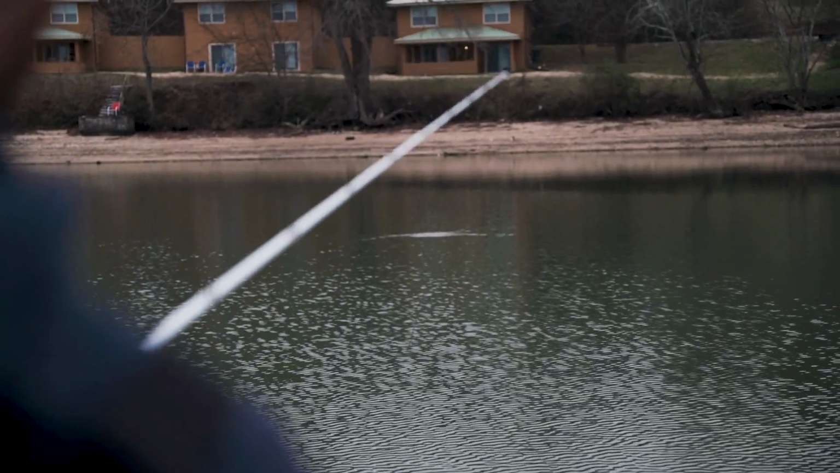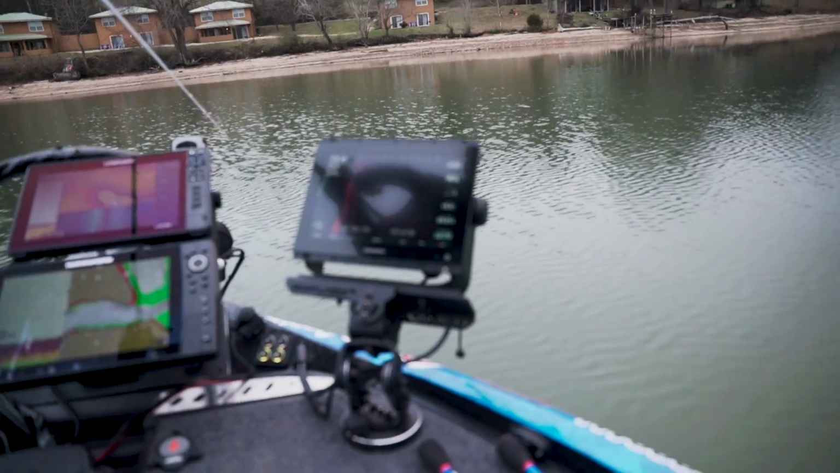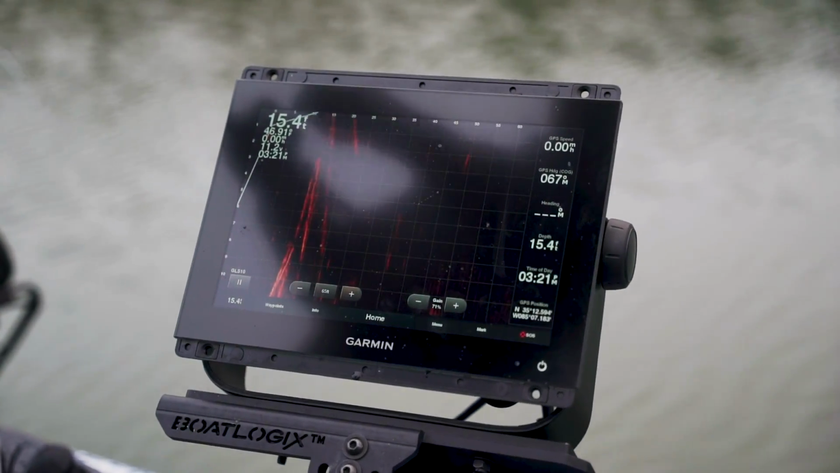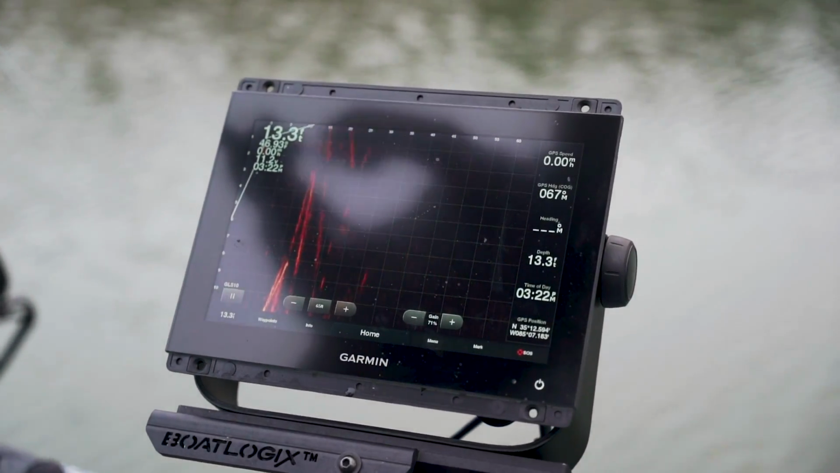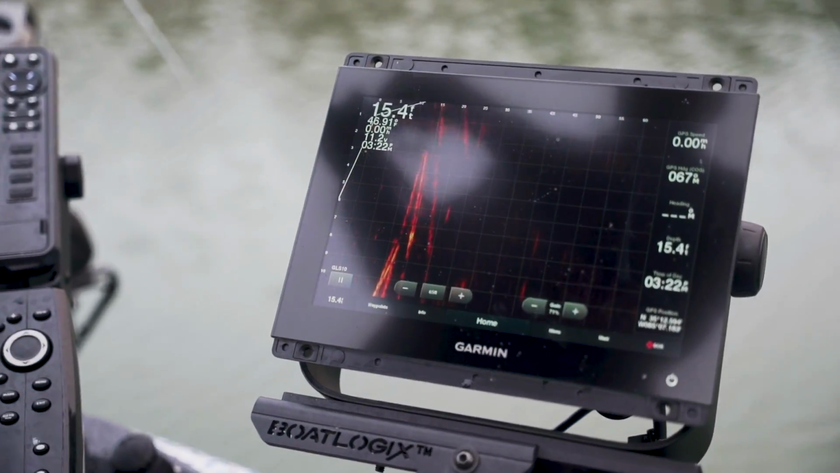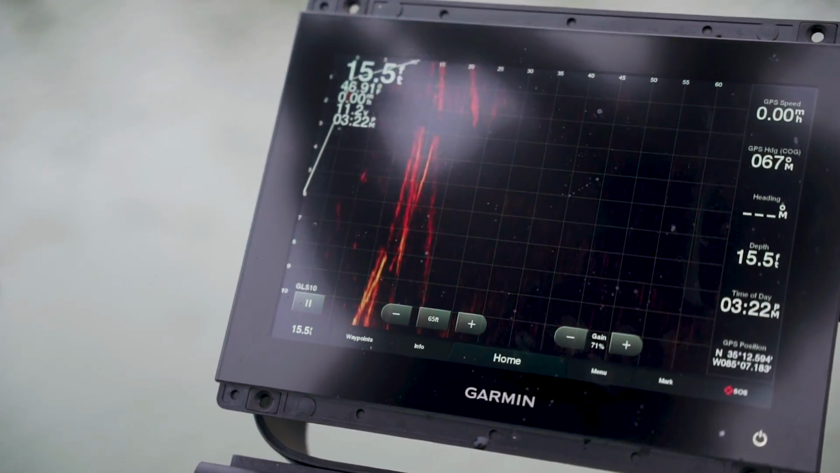That's about the same right there. I felt pretty good about that. All right, we're gonna find out. Try to crank it in front of that Panoptix transducer. Ooh. It's coming in at about 8.5 feet. So right there, I'll make one more cast. I'll make sure to do it again.